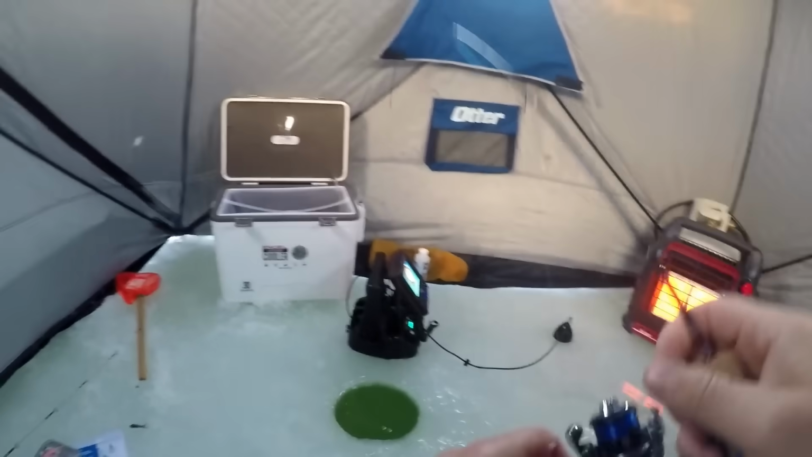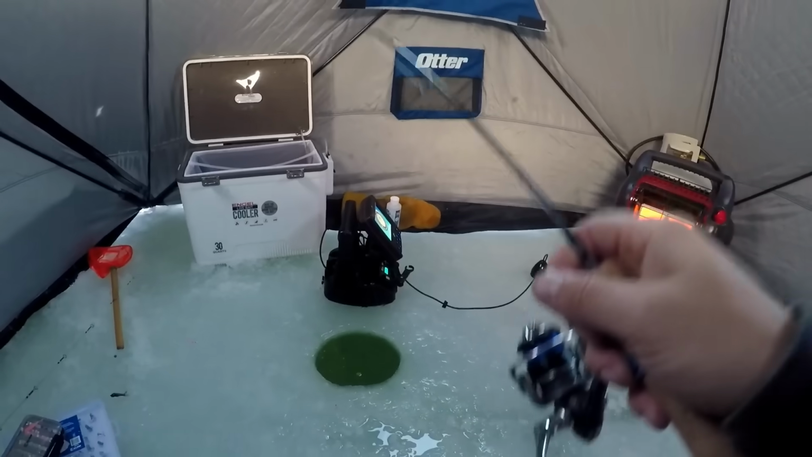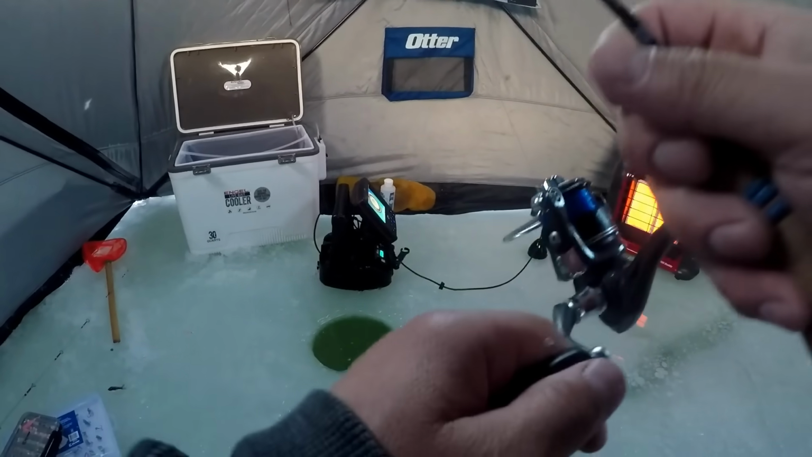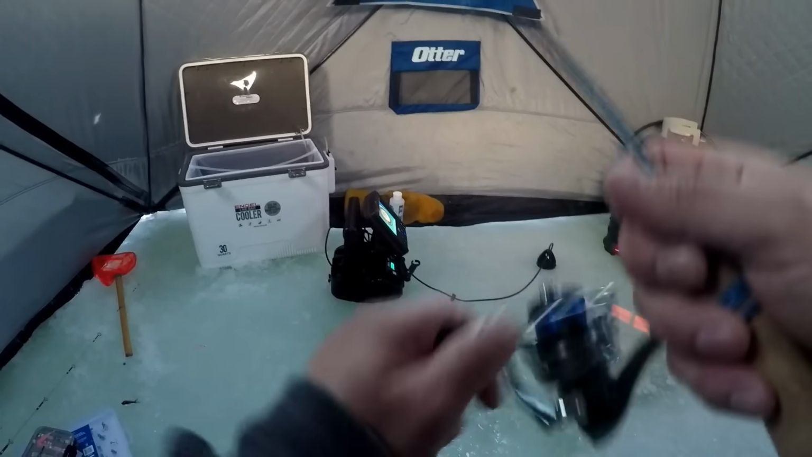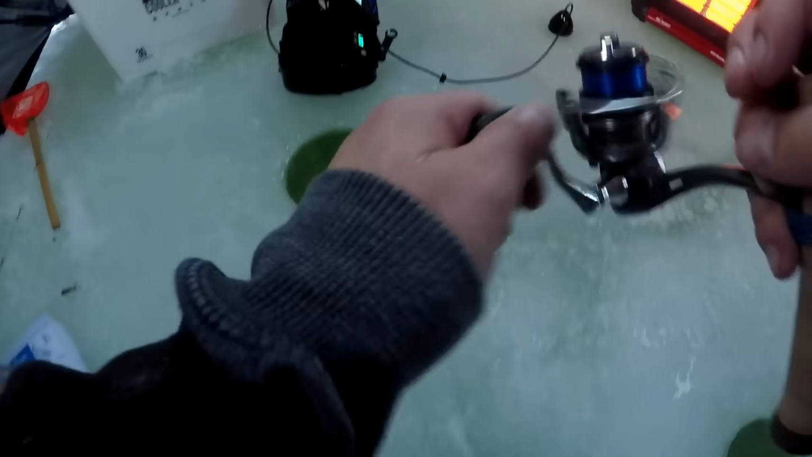Got a jigging wrap on and a minnow, and I've kept seeing fish come up to the waxies or the soft plastics and act like they want to hit it. And I thought, you know what, it's probably walleyes because they'd come up bigger than everything else, go back down. So I put a jigging wrap on. There it is, it's a walleye.